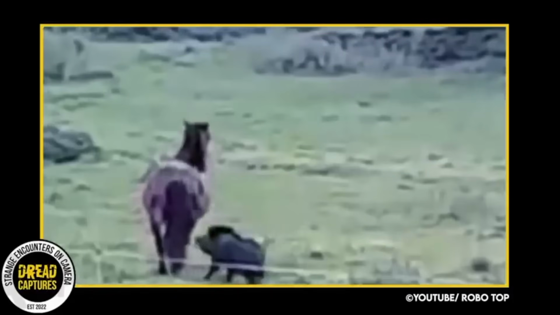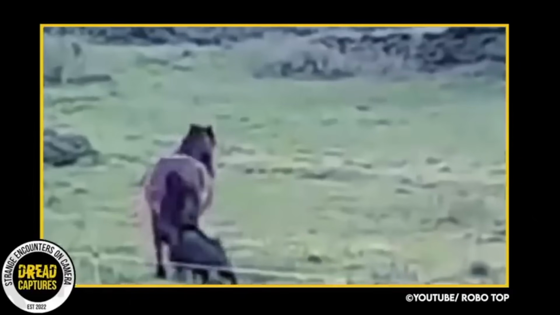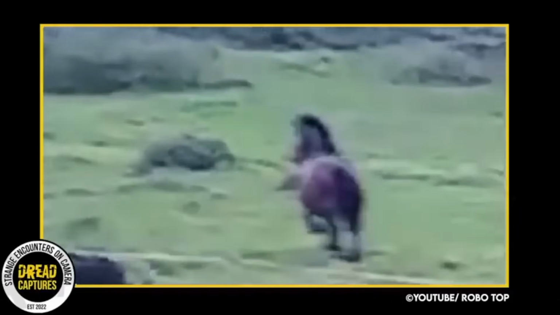As the pig gets a running start, he lunges for the horse's tail, and she bucks her back legs and hooves, catching the boar with a body shot, and he takes off. Probably a little out of breath, but he should be lucky he didn't catch one of those kicks to the head.